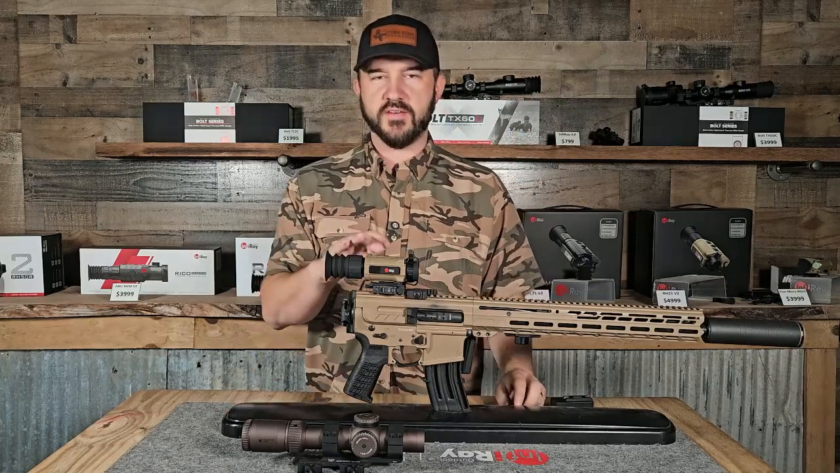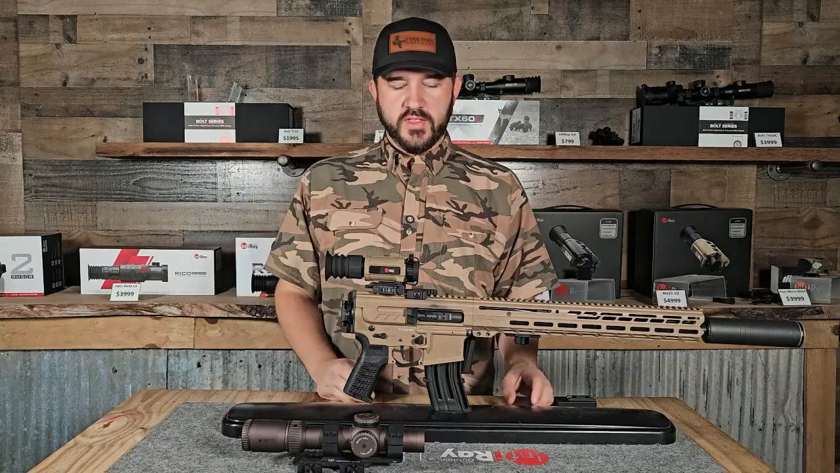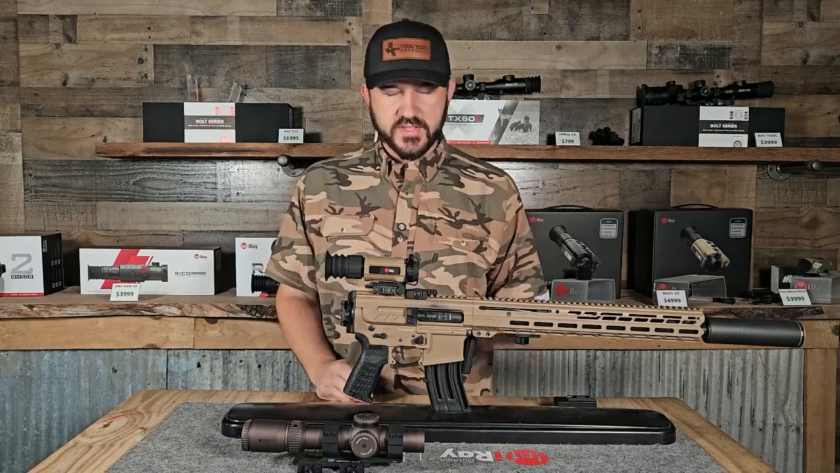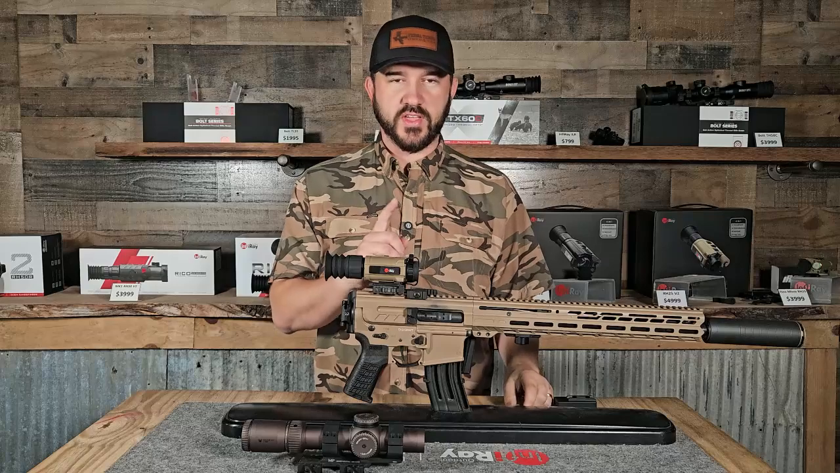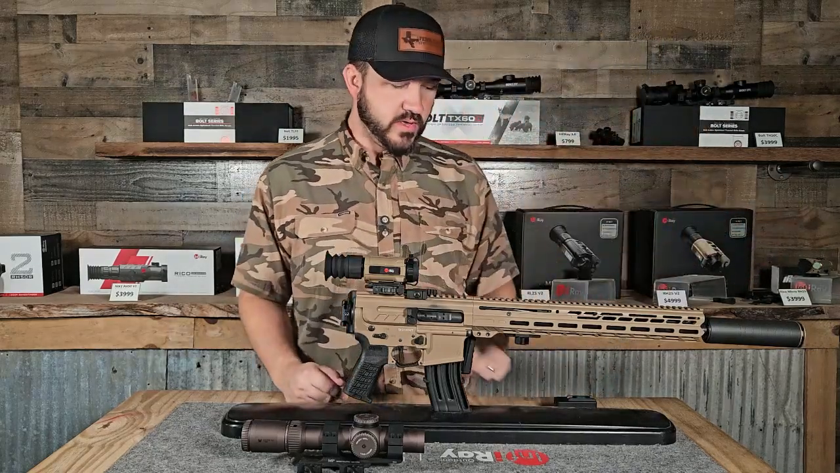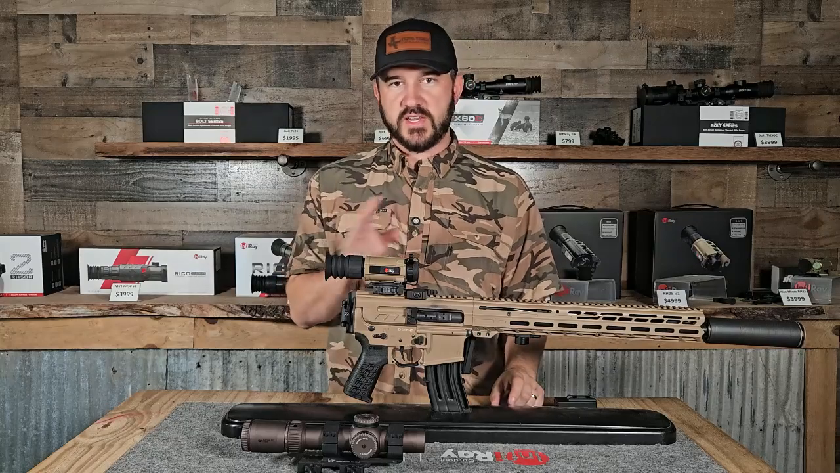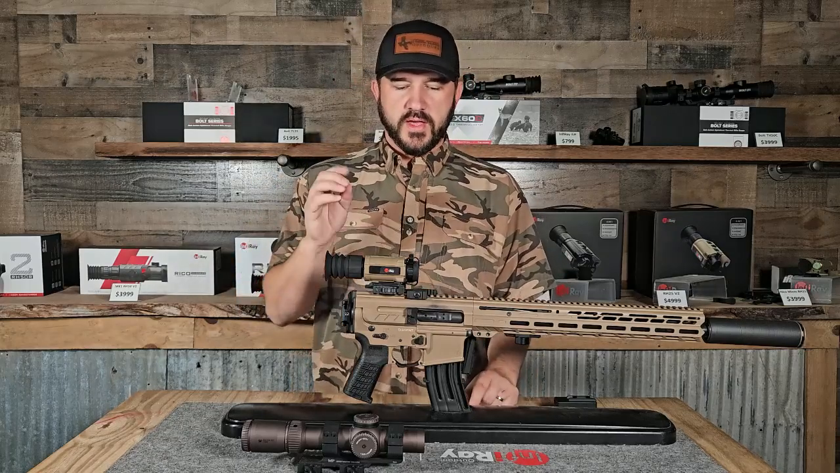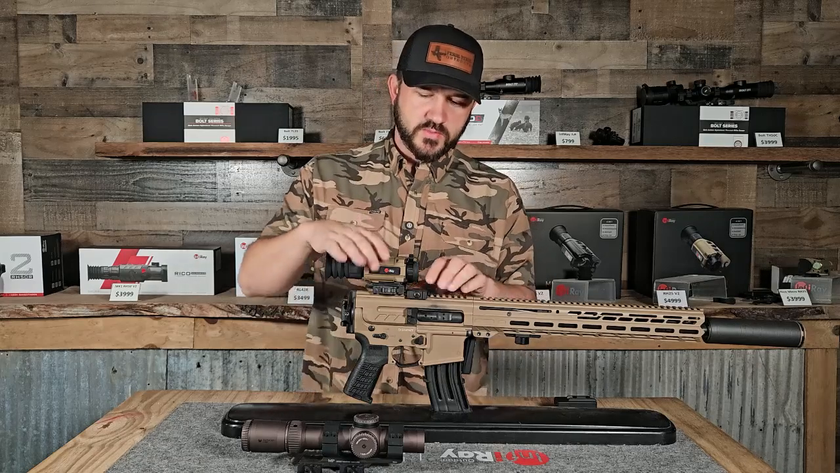This unit does have video and audio. The power system runs off of a single 18650. What is nice about this is they do the shorter cap, and you do have a longer cap here that you can run with that as well. Being able to run this with different sized 18650 batteries makes this a little bit more universal for you. It does also have a USB-C port.